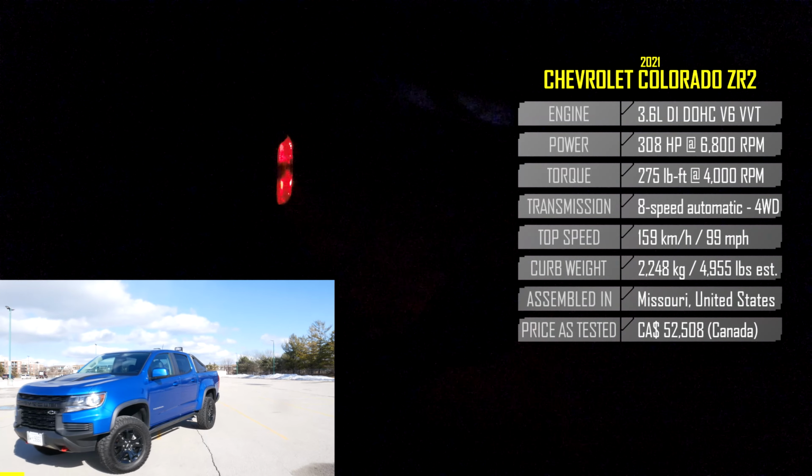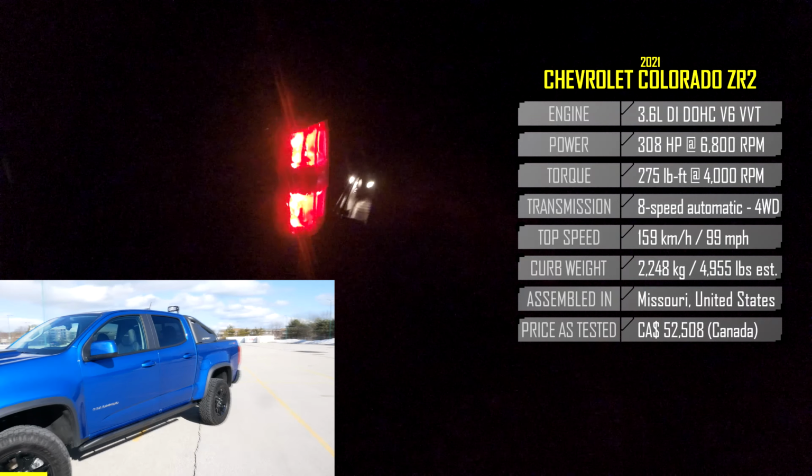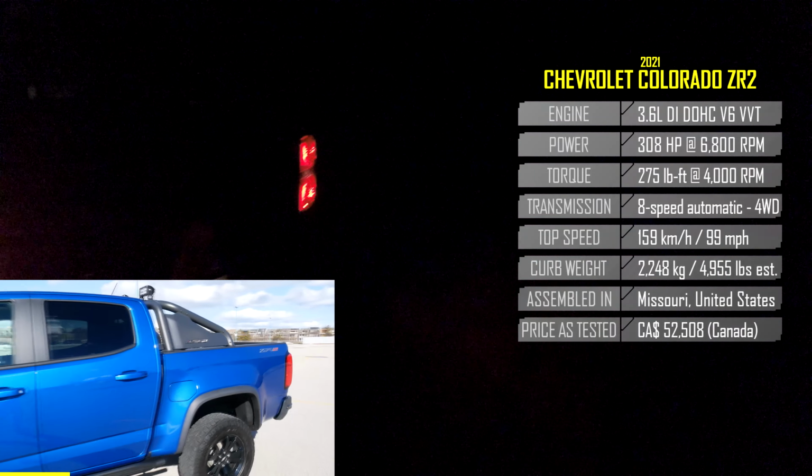Right hand side, you'll see the stats though, and all the important stuff about this truck. Night POV drive. We're going to drive around here for 10 to 12 minutes, and we're going to test the headlights, high beam assist, and I'm going to show you these bad boys, which you can probably not see right now.